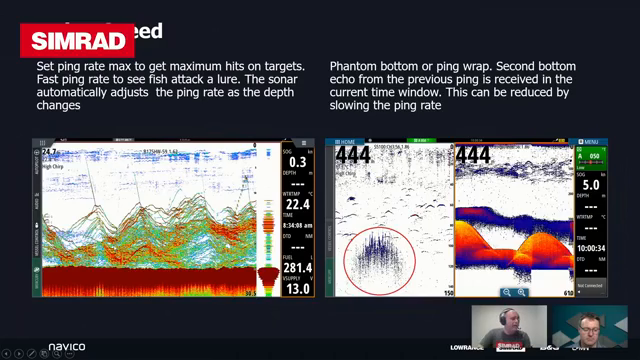Effectively, what that does is fire the transducer as rapidly as it possibly can for the depth of water that you're in. If you're in really shallow water, it can fire really, really rapidly, because the time it takes for the transducer to fire the sound signal down to the bottom and back up is really short. When you start moving into deeper water, that ping speed will definitely slow down, because it takes longer for the sound to go all the way to the bottom and back up again.